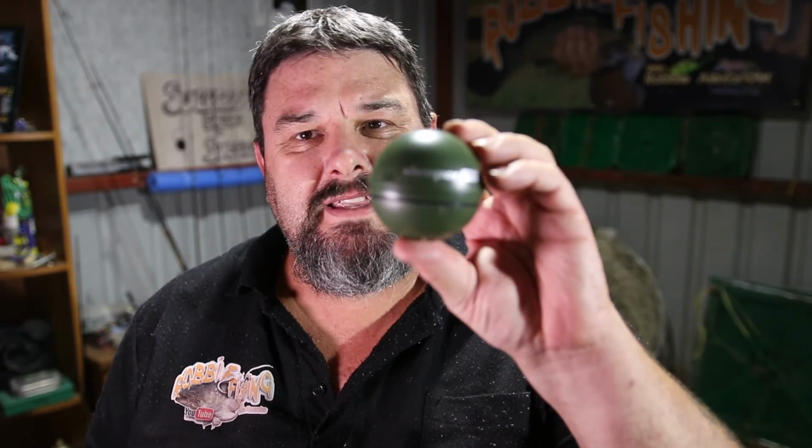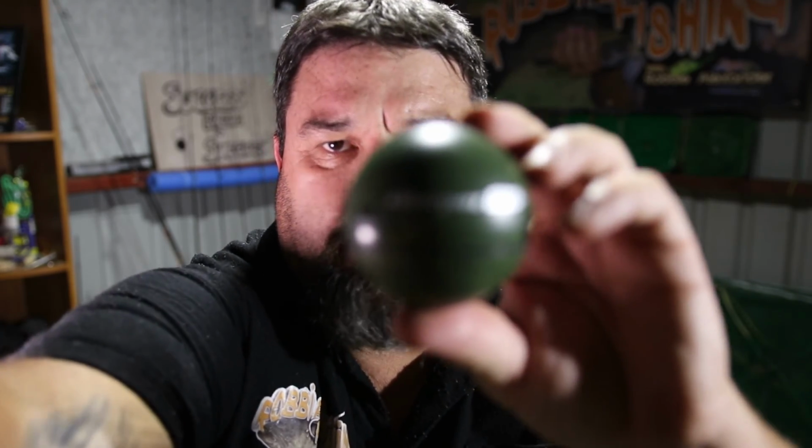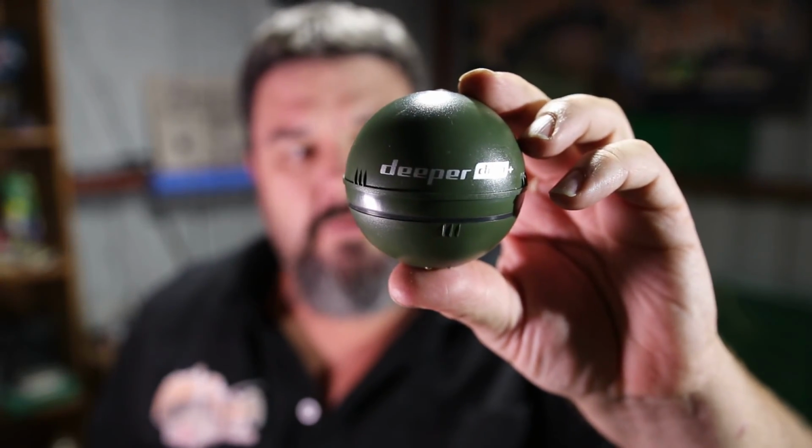Just like mobile phones and digital cameras and cars and computers all upgrade with time, so do fish finders, and this time it's deeper. This is the brand new Deeper Chirp. This is the new portable smart sonar from Deeper. Basically, the Deeper Chirp is the same as the Deeper Pro Plus, but it's got a much more updated sonar.